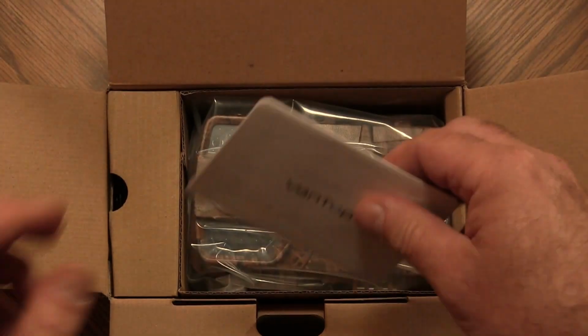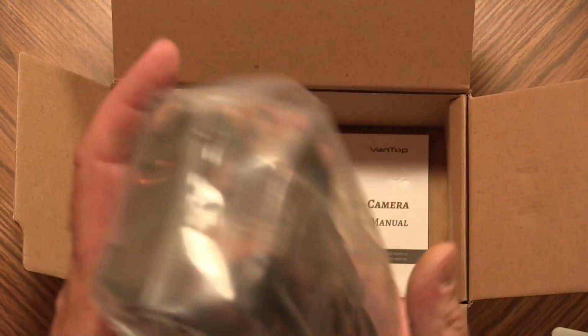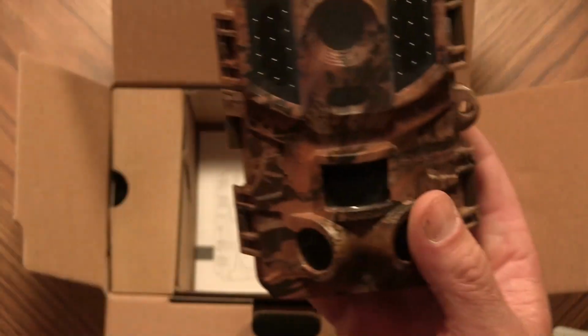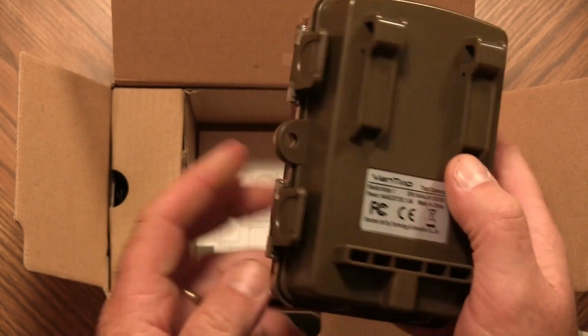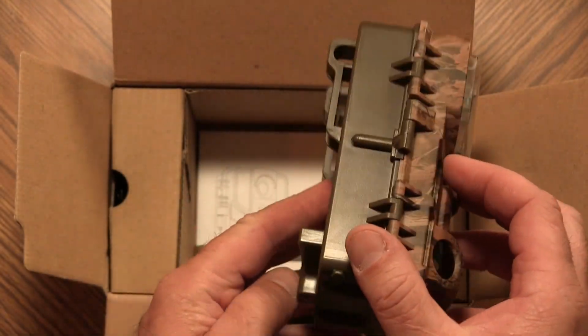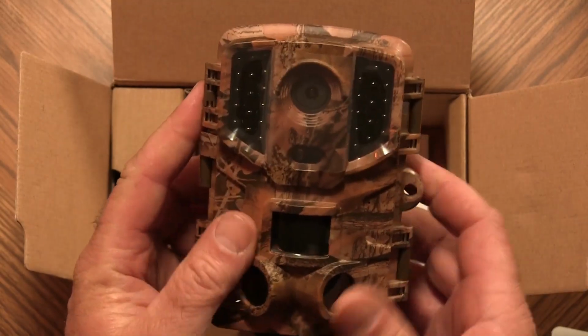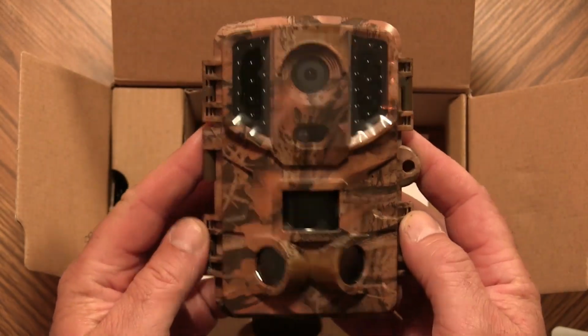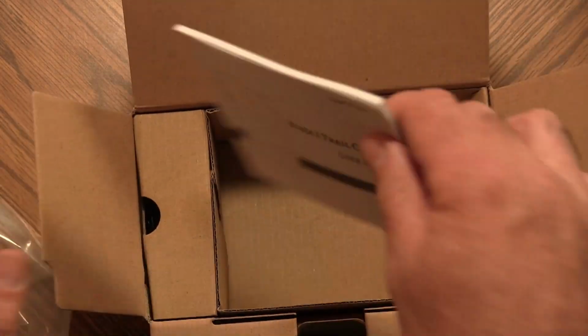We open it up. We have a warranty card. Have the actual trail camera. It's a unique color brown here. It should blend in real nice to the tree bark around here. Have a user's manual.